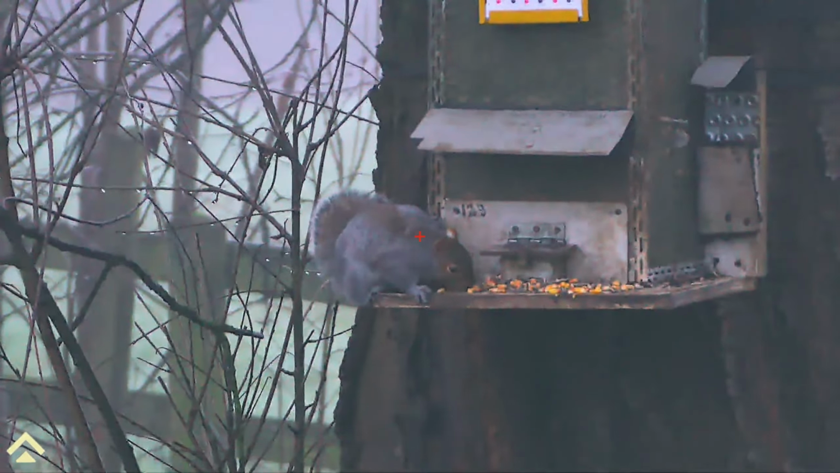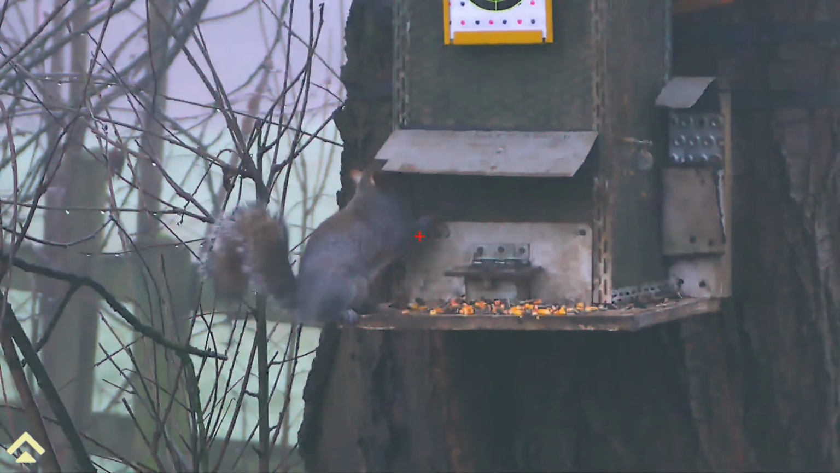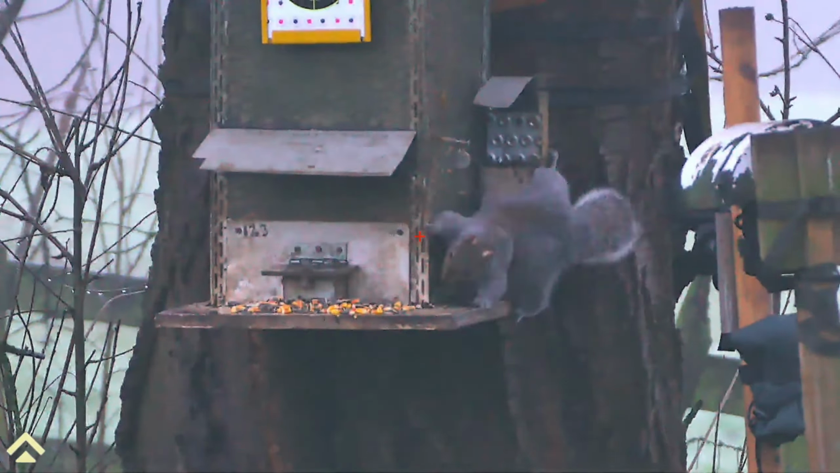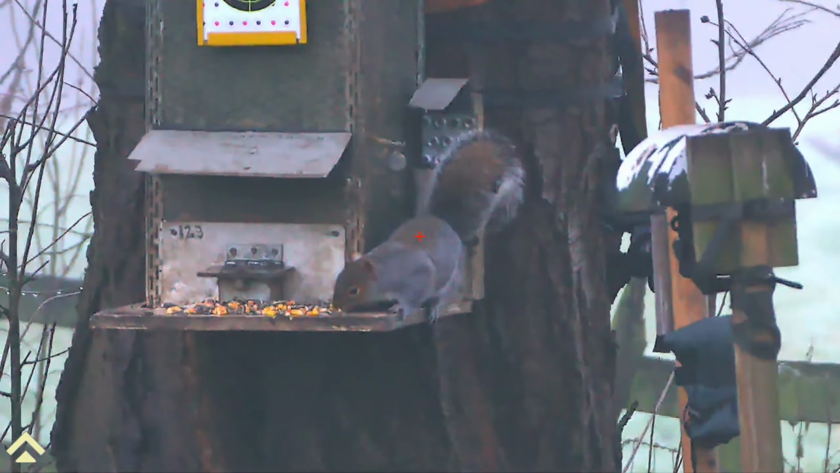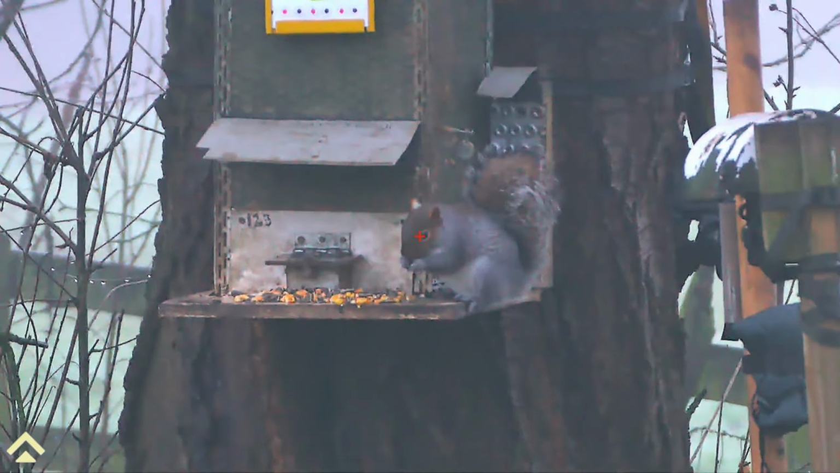First off, here we are on a cold, foggy, miserable morning at one of my perms in North Yorkshire. And this was the first visitor of the morning. It decided the first twice to go and bury its stash. On the third time, it was a little bit of a different outcome.